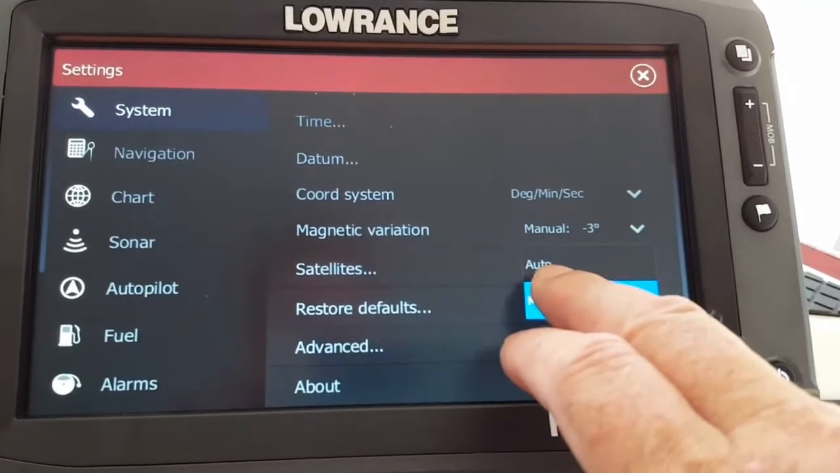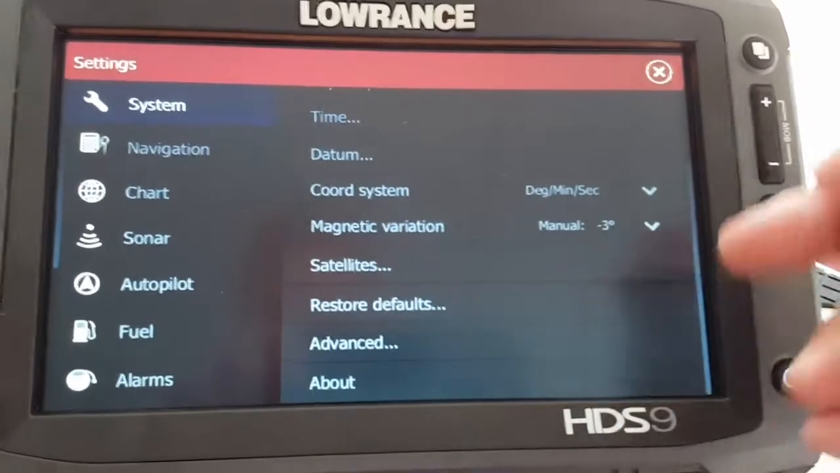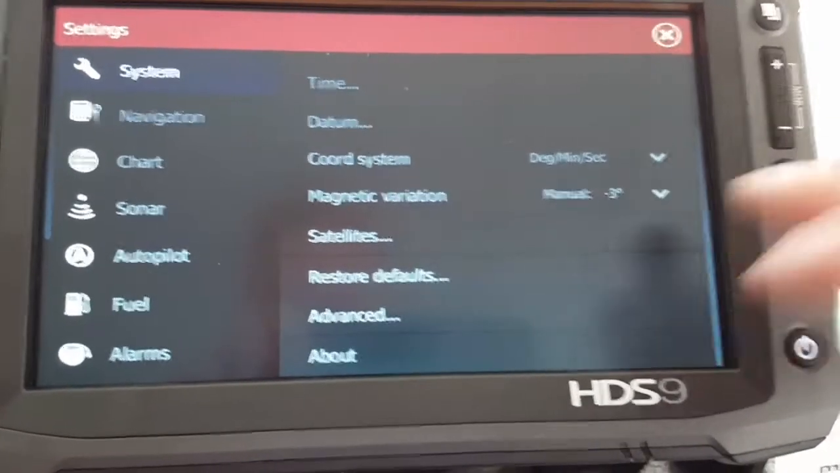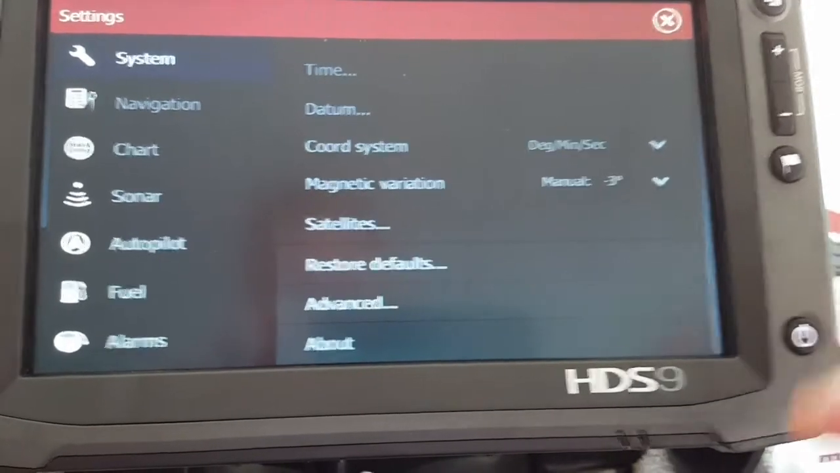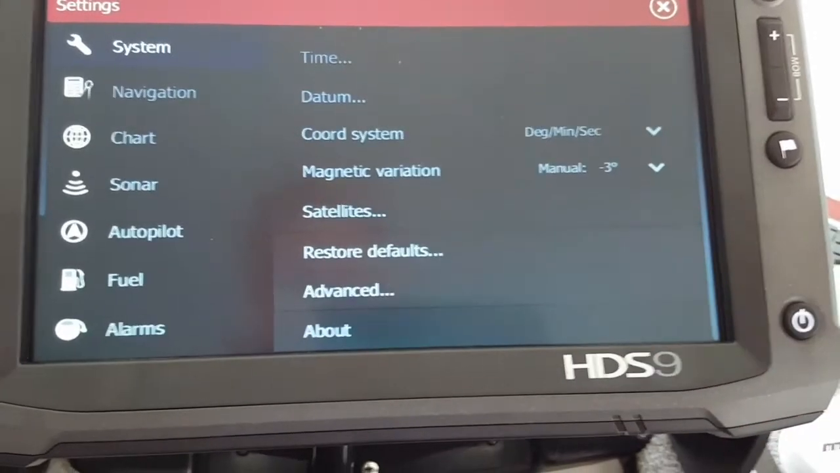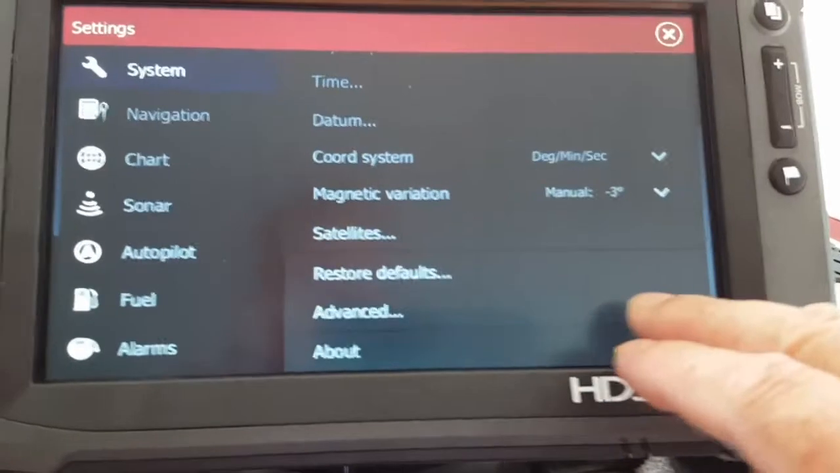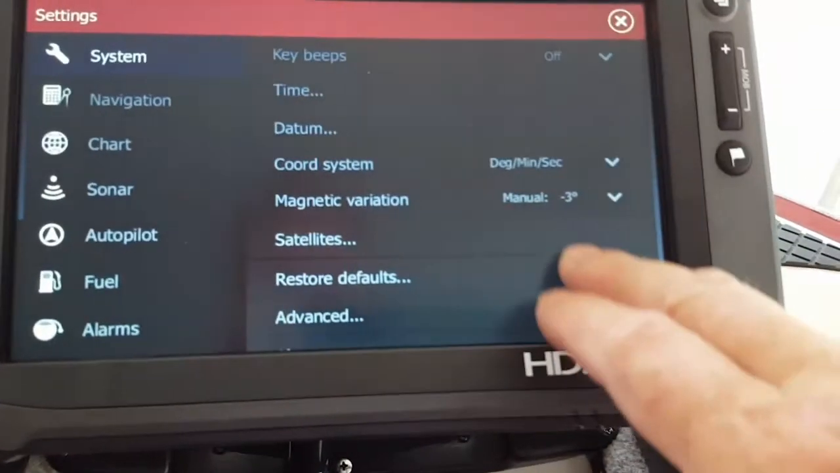Most of them come set on auto. So I like to put mine on -3 because that's a setting that I've manually set between heading extension and course extension. Now I set those on my screen as I'm fishing and running so that I can always see those two marks on there. So I can show you that here in a few minutes when I get into some of these other pages.